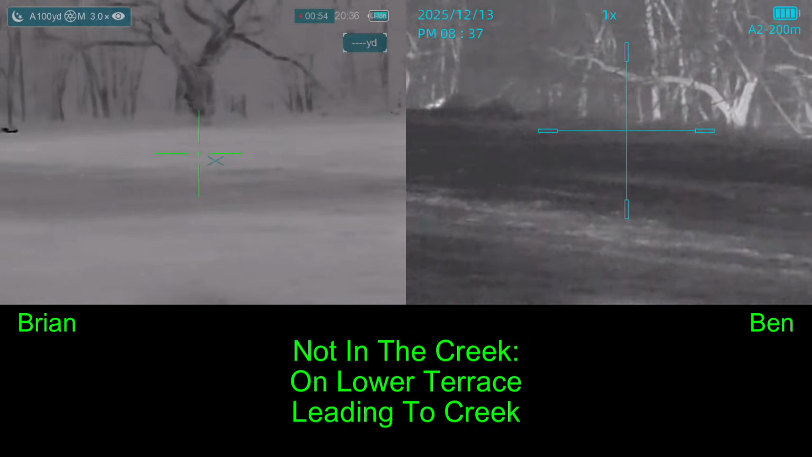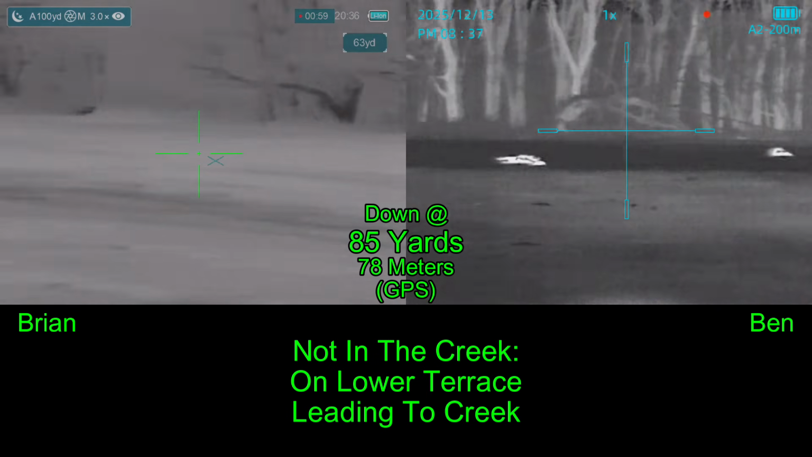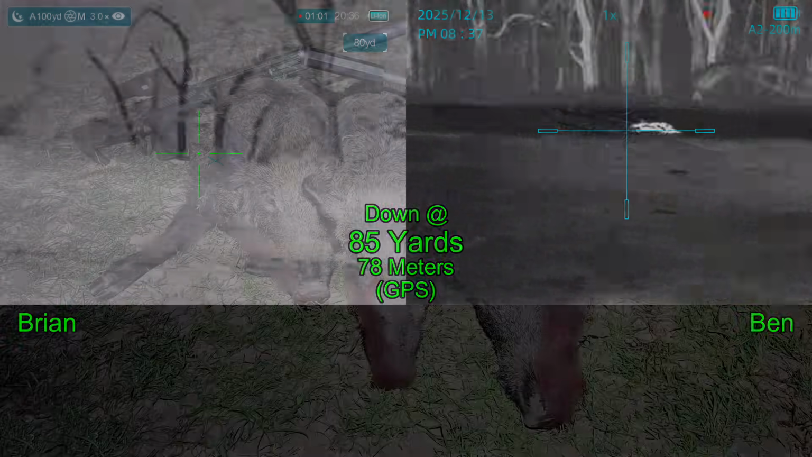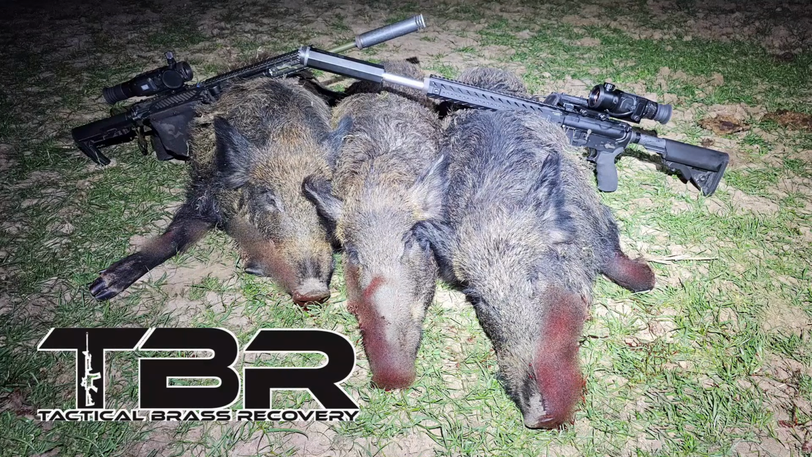He's in the creek. See his legs fluttering. We shot 3 and recovered 3. My opener was a 140-pound boar. Ben's opener was a 135-pound sow. And we both jointly shot the running 155-pound boar. Brass Catcher by Tactical Brass Recovery.